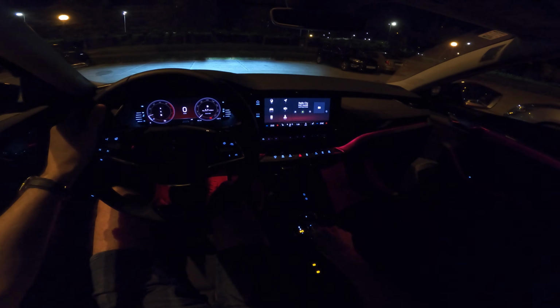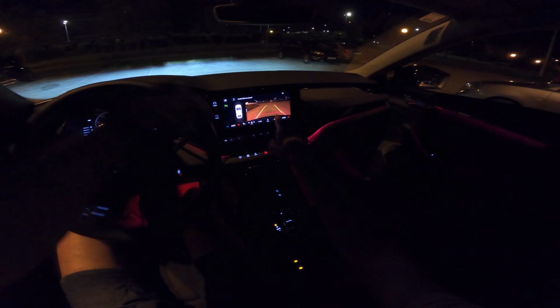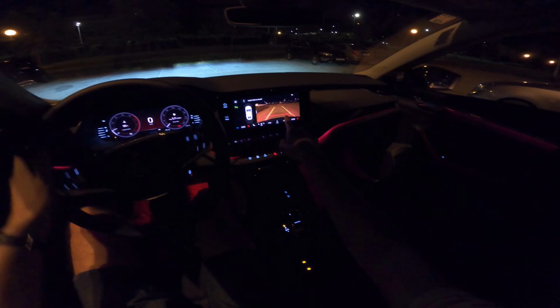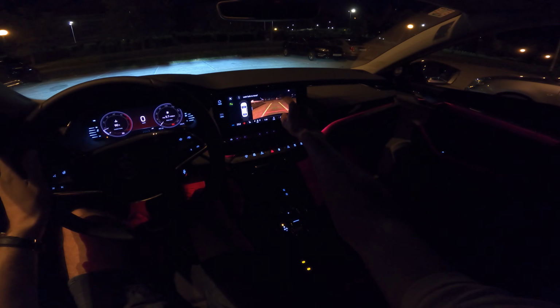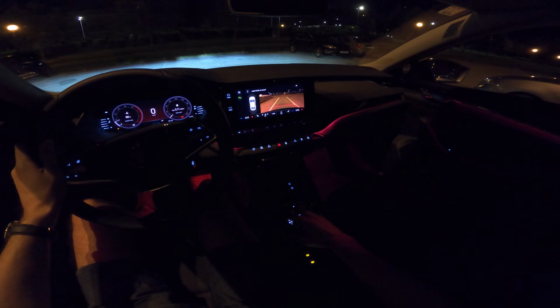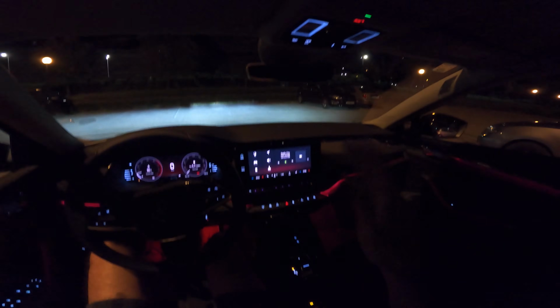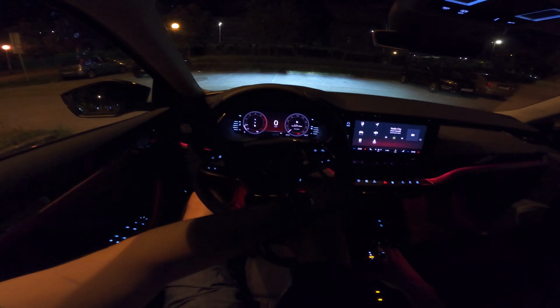Push it to drive. Before I go to drive, just reverse camera is excellent. It moves, as you can see, so very crispy graphics. It is a little bit distorted because of the fisheye lens, but otherwise it's very good. And overview around the car is perfect from the mirrors. No problem with the blind spot. You can see behind yourself. Very good. So let's head off.